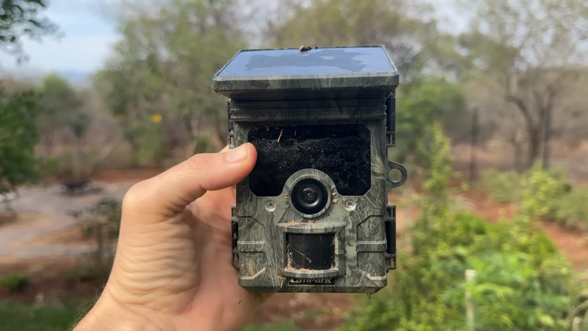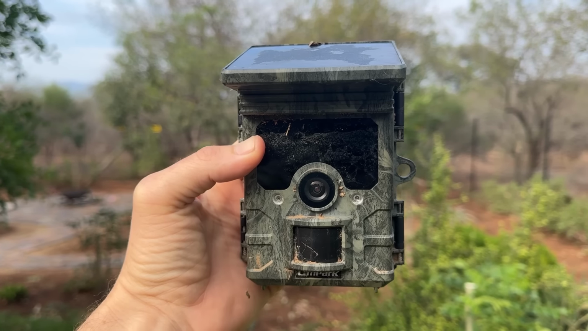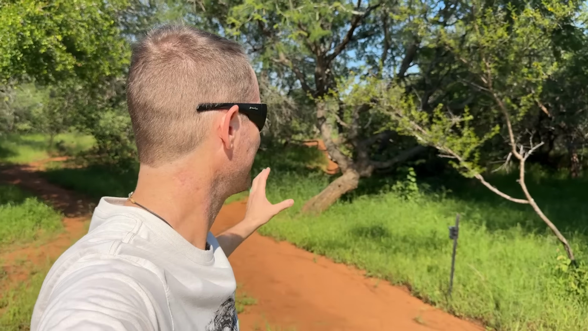There you can clearly see how high the water went. Peter's camera was literally 2/3 underwater and it's still working. Amazing. Literally a stone's throw west of Heron Dam, Sharon's camera monitors the most famous tree in the whole Hoedspruit